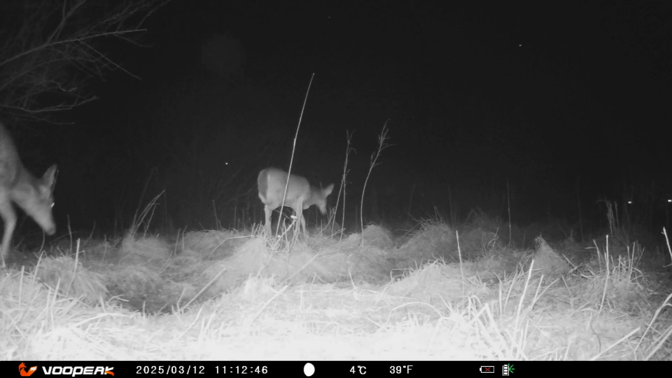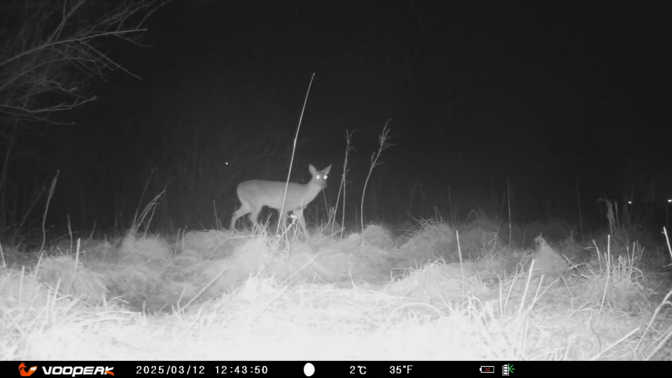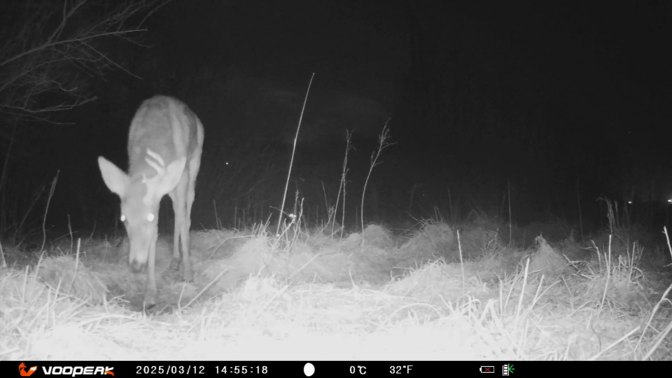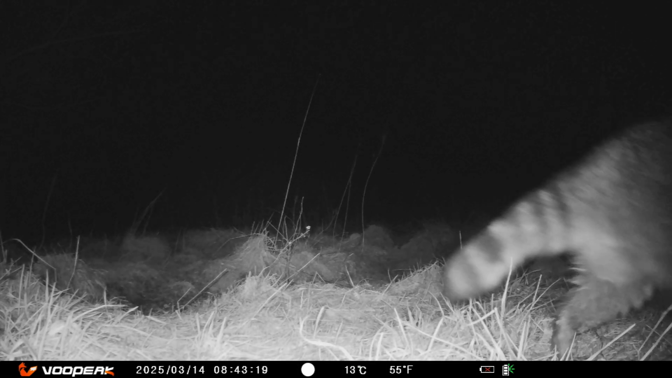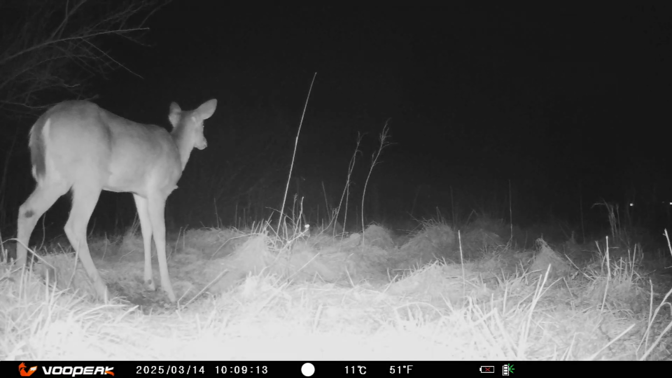But each camera is like a little window into the life of the forest, and checking them has become one of my favorite routines. I get to witness the secret life of wildlife, unfiltered, unscripted, and full of subtle surprises. Even after doing this, I still feel a spark of anticipation when I click open a new folder of video clips. What might I see this time?